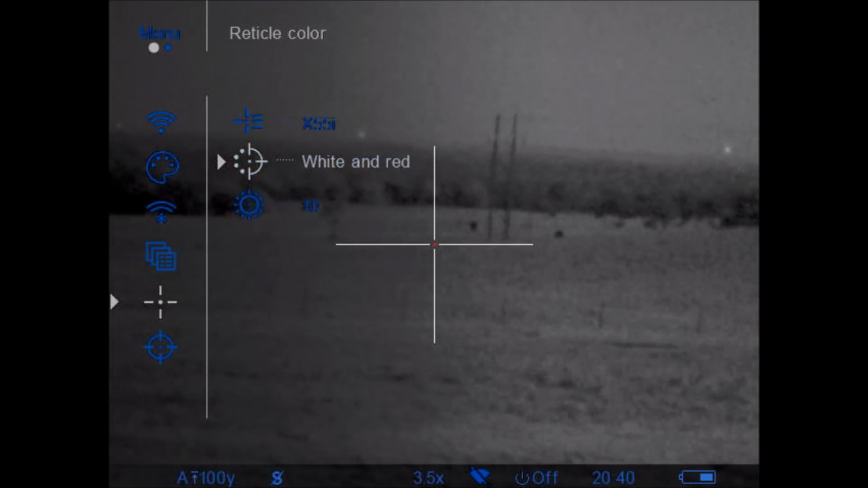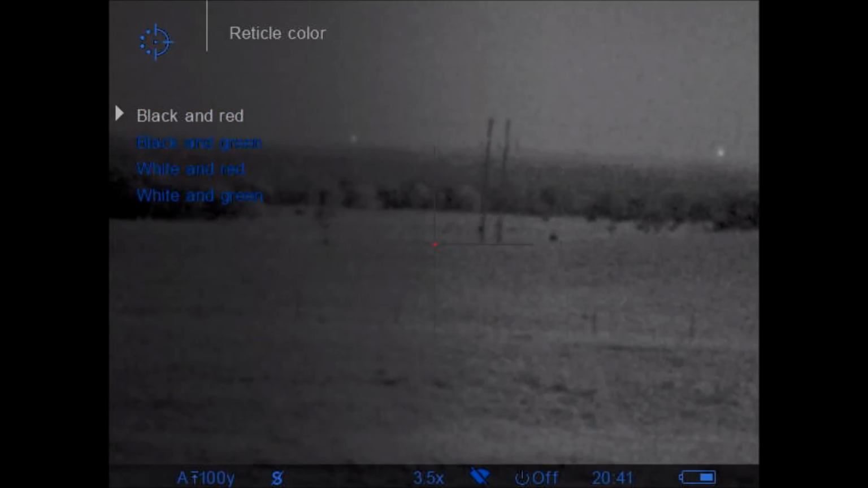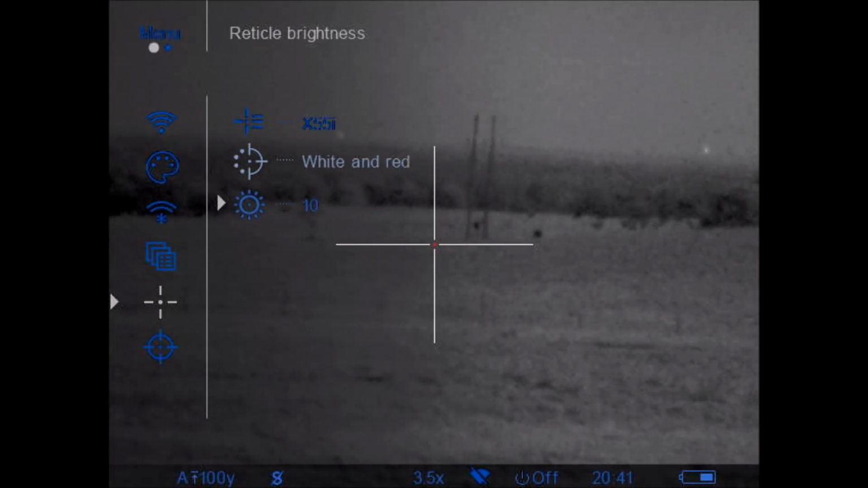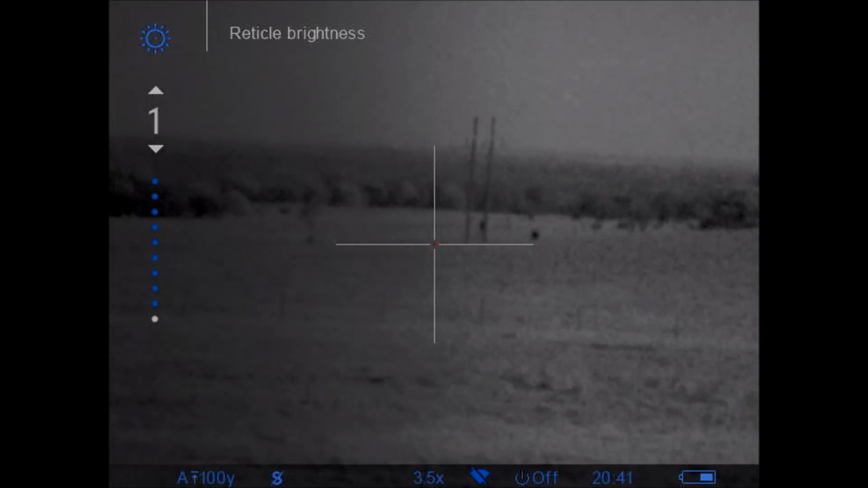You can also change the color of the crosshairs and of the center dot, as seen here. The red actually shows up a lot better in the scope. It glows like a bright LED. It does not show up that way in video. And you can also change the intensity of the crosshair brightness.